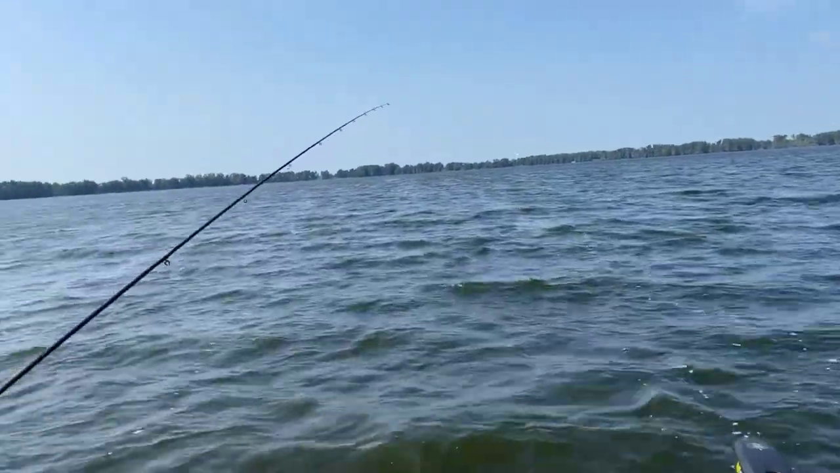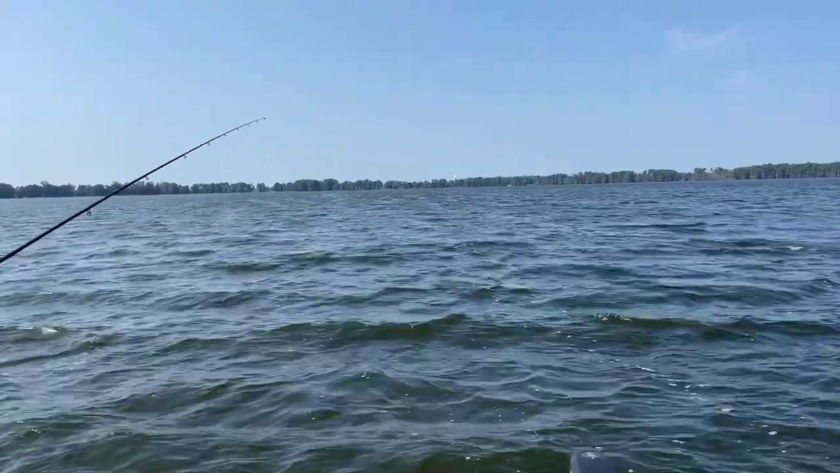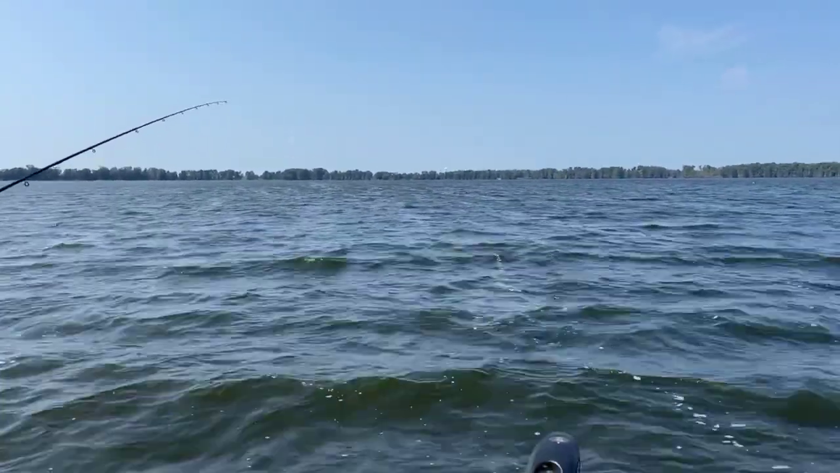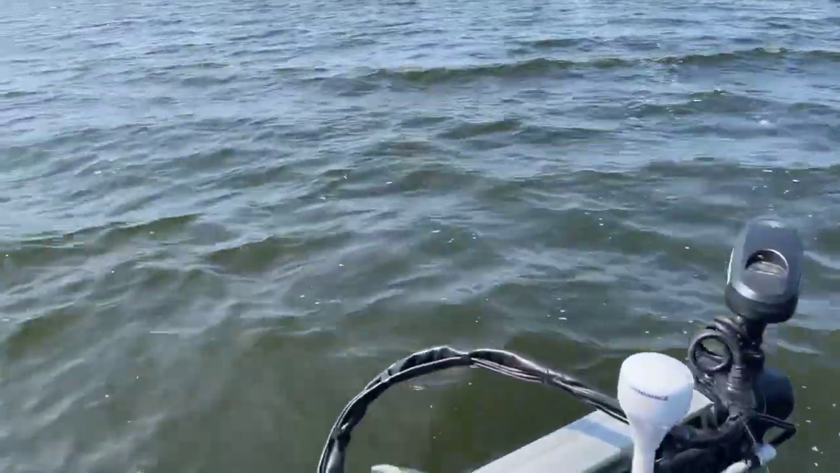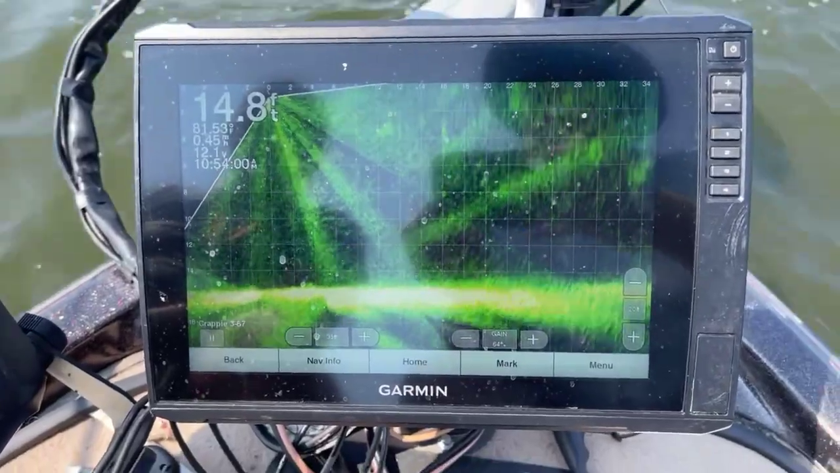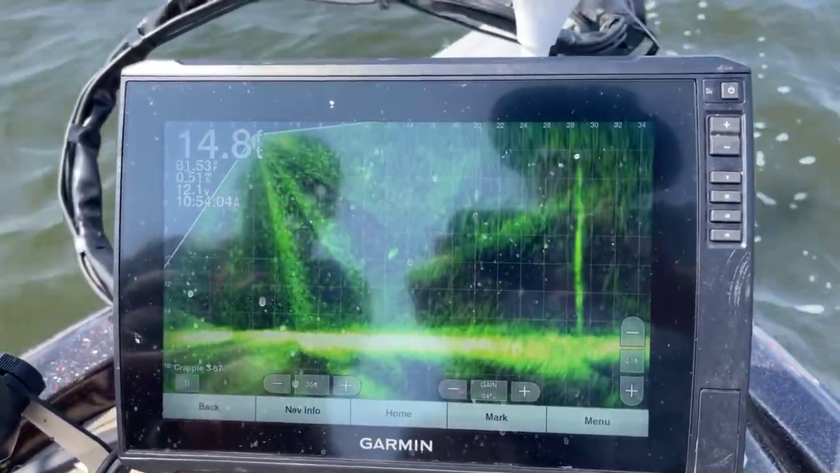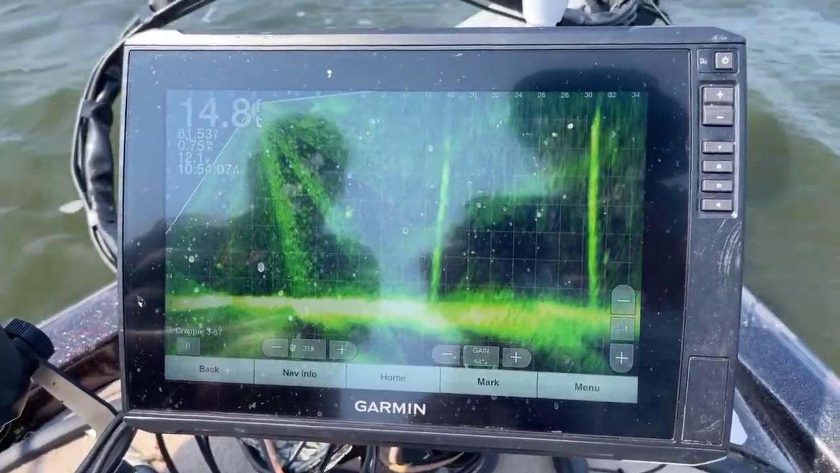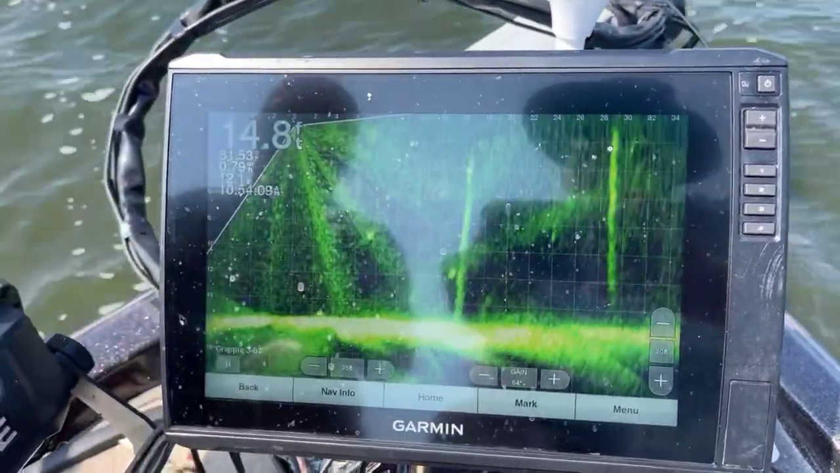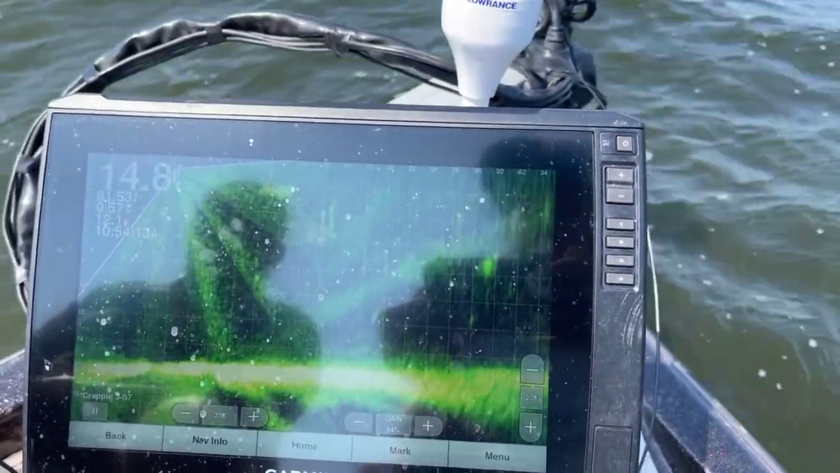But I'm a-looking. Show y'all what Jeff's looking at. Just not seeing many fish there right now. A lot of littler fish just swimming around, but nothing's being still.